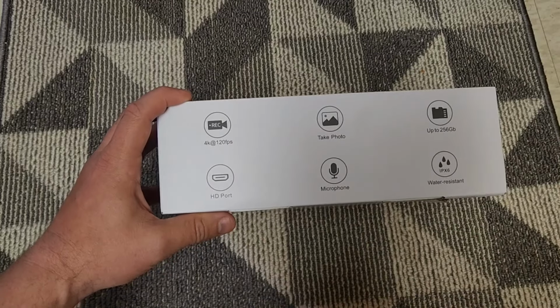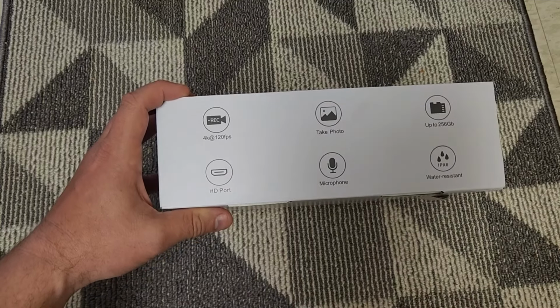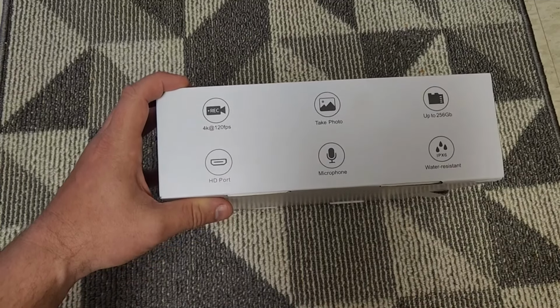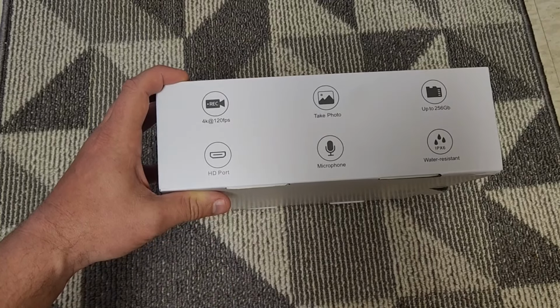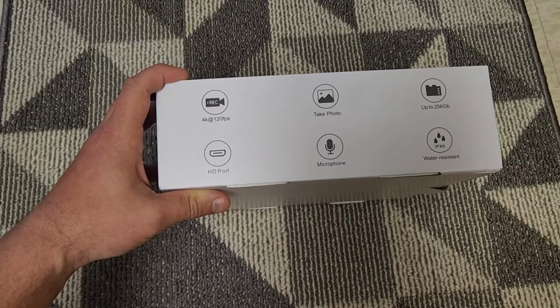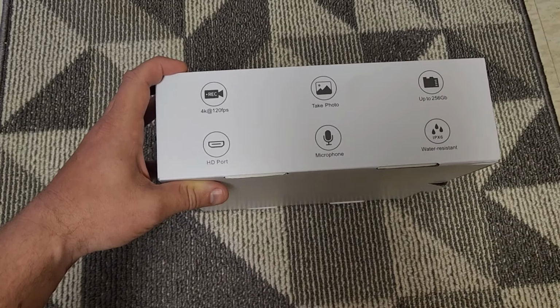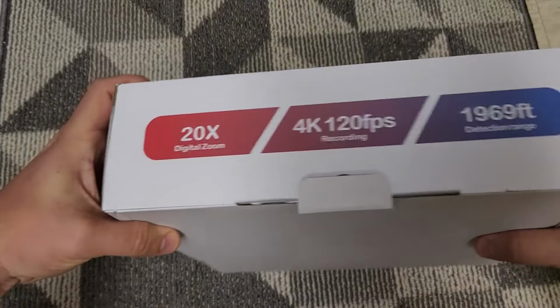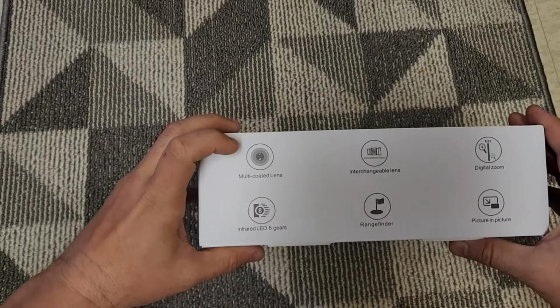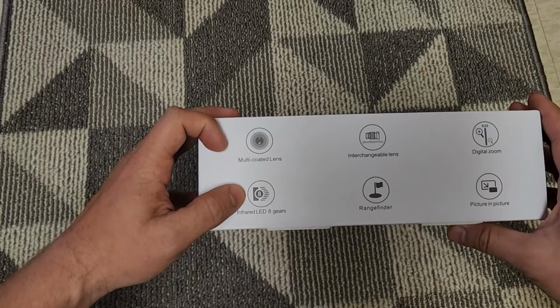Okay, we said 120 frames per second 4K. You could take photos with it. Up to a 256 gigabyte card you can slap in it. It's got the micro HD port on it, just like the Oneleaf NV400 scope that we reviewed earlier. It's got a microphone on it, and it is IPX6 water resistant for those outdoor environments. Good. And then on the other side, okay, so it's got a multi-coated lens, just like the other rifle scope from them that we reviewed.